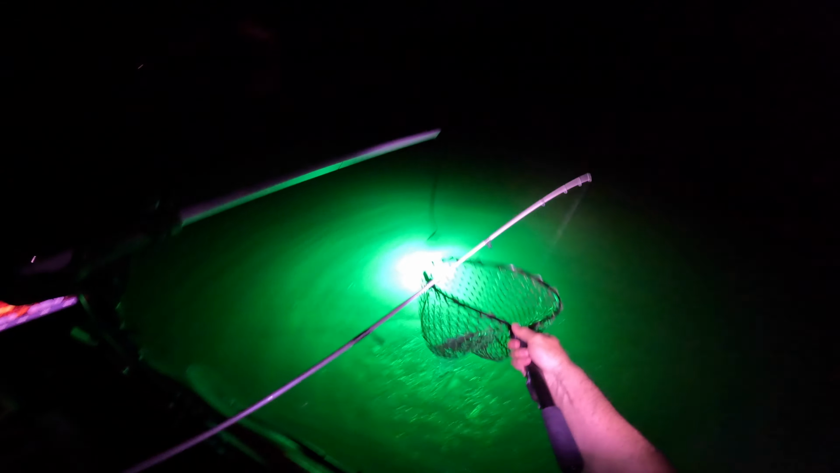That's a good one. Crappie. That's a catfish though. Oh, no, what is that? Oh, it's a perch? Oh, it is a perch. Aggressive. Ugh.